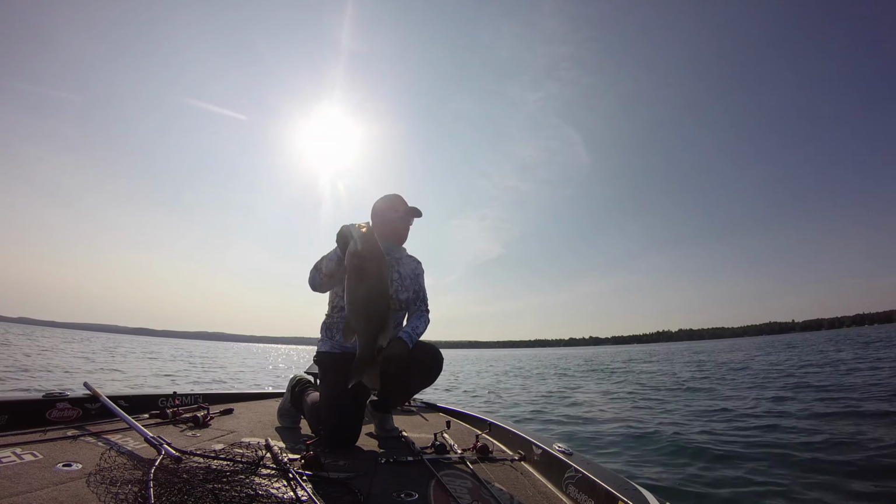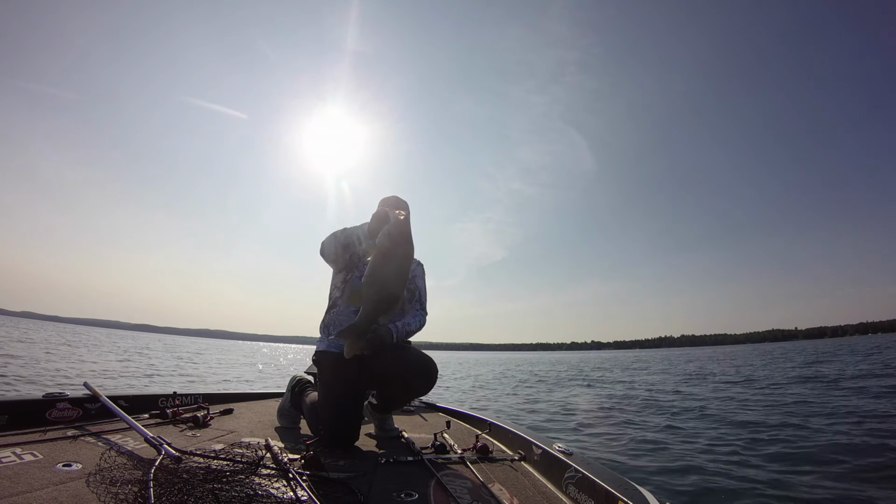First fish of the morning. Forgot to turn the camera on, but it's a 4.5 pounder, big, long.